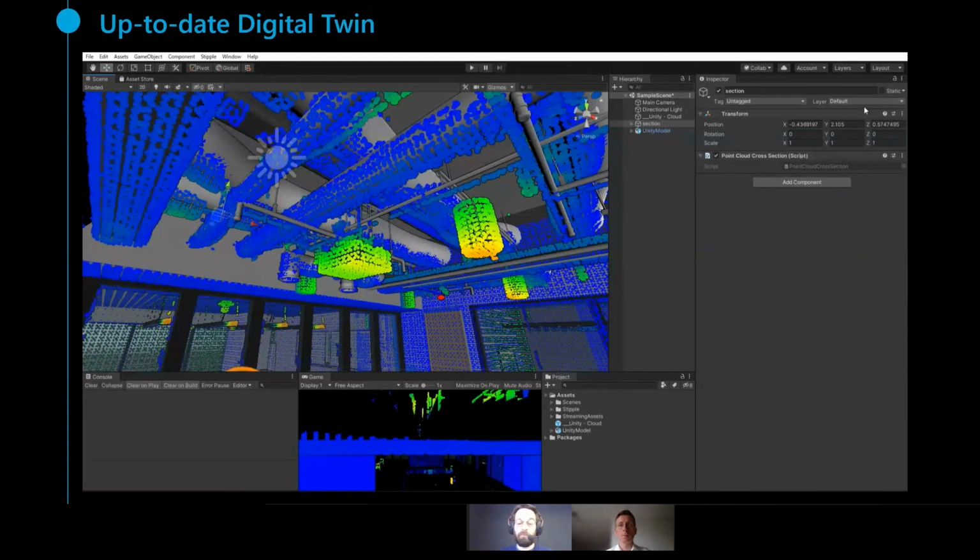Thanks to mobile scanning, you can scan your facilities and compare the result with your digital twin. And you will quickly see which part of your digital twin, which part of your BIM model, you will need to update to match the reality. So this is really working two-way here, from the BIM model to the reality, and from the reality to the BIM model.